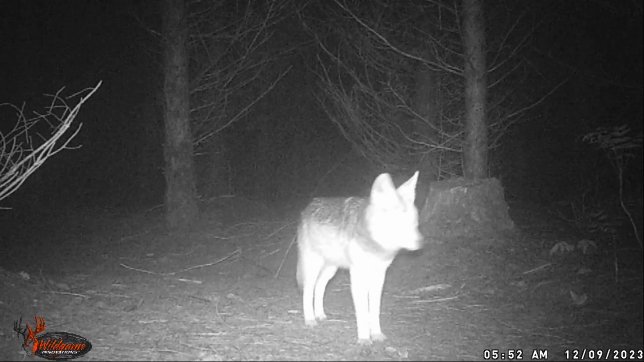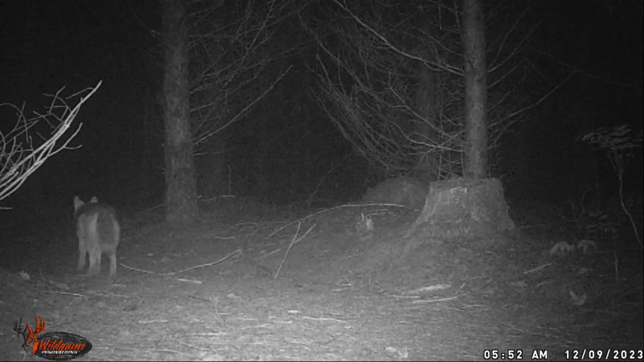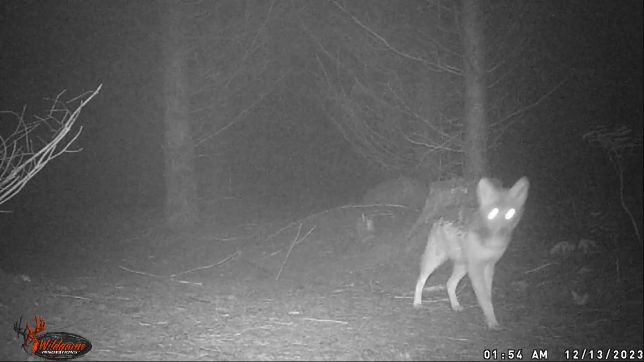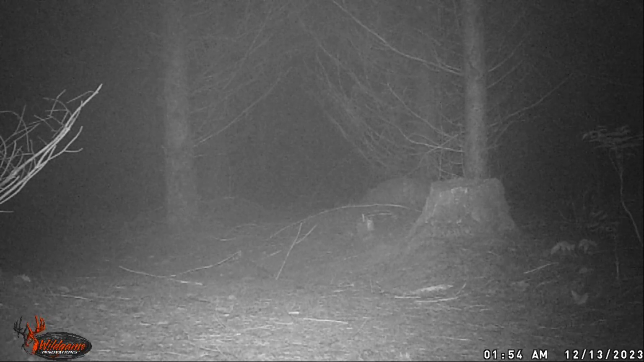Another angle of another coyote. Probably the same one. The only reason why I say that is because he's got a darker coat on the top. So, yeah, probably just the same guy coming back and forth. And then over here, looks like the same guy. Skittish as something. I don't know what's going on with him there.